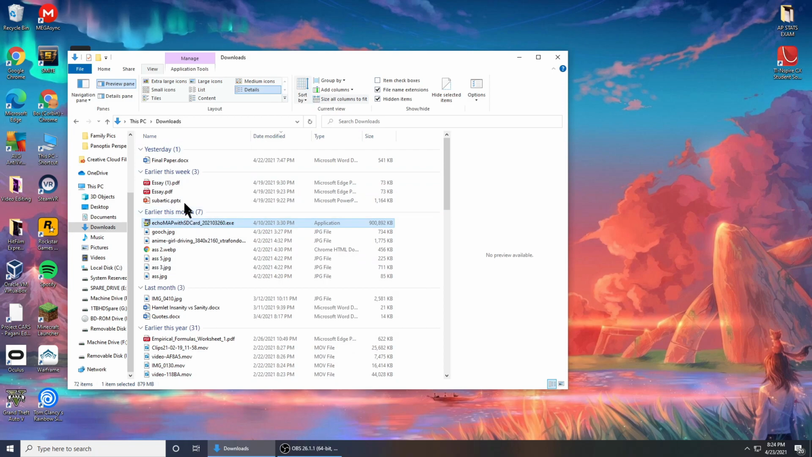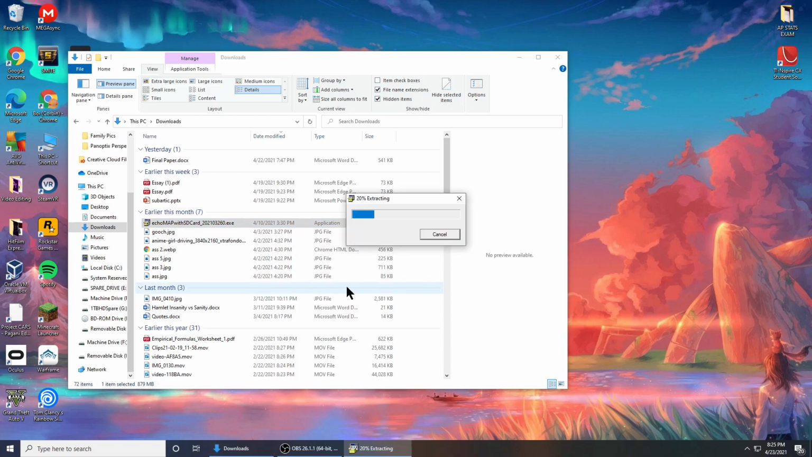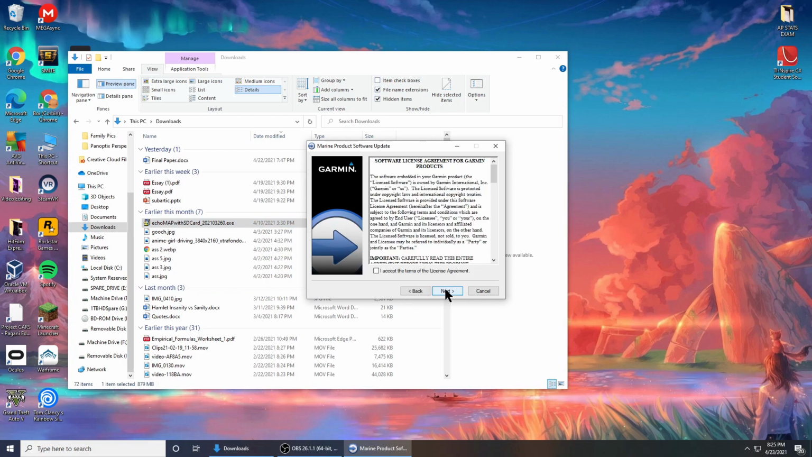Now we're going to switch back over to our download folder. We're going to double click this executable file that we just downloaded, and this will start extracting the information that we want. Then we're going to save it onto the SD card once it's done extracting. So now we'll click next.